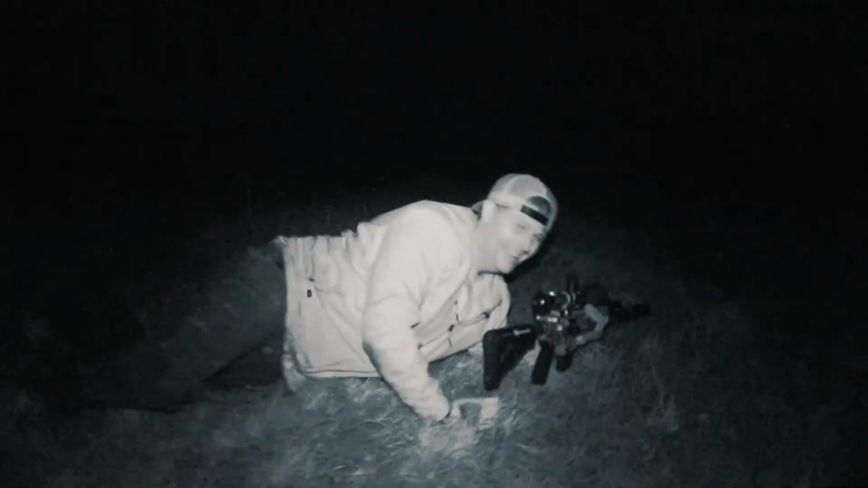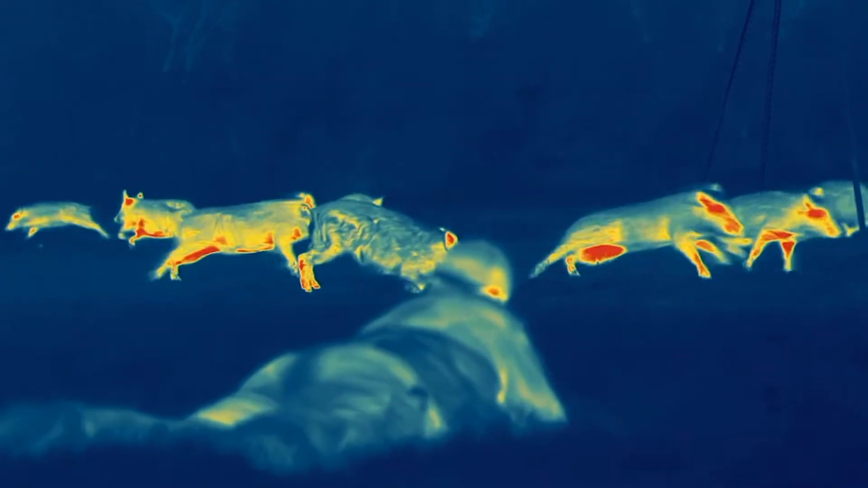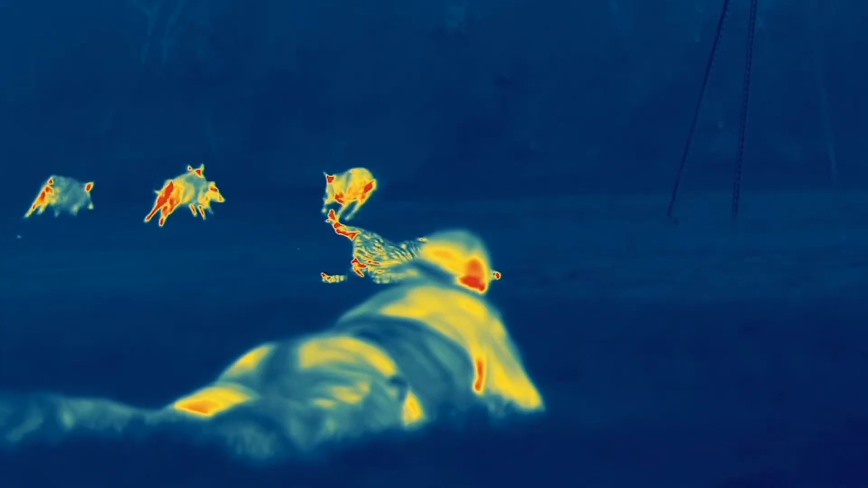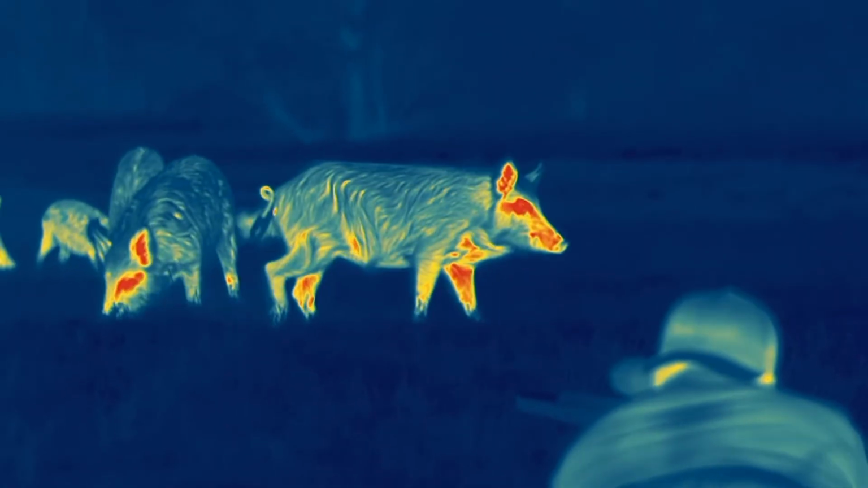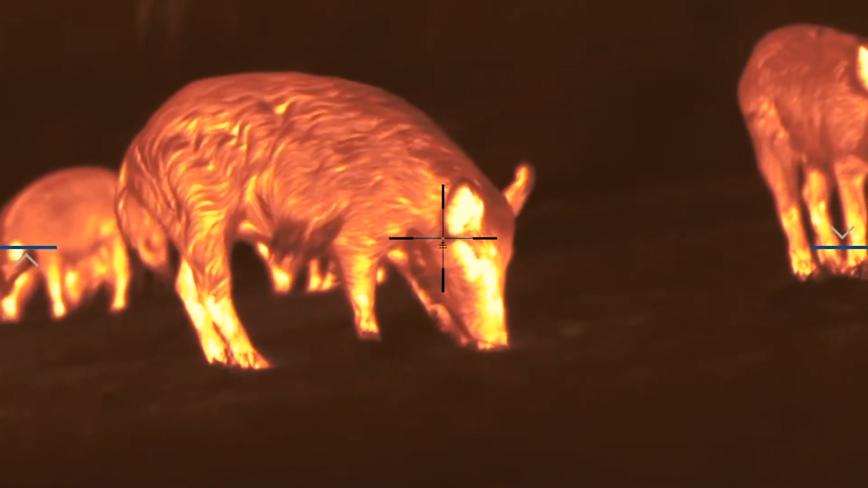That was fun. That'll get your blood pumping right there, buddy. I mean, it's dark out here tonight, man. And I could just see them walking all around me, less than 10 yards away. That thermal was so clear, man. I could see all the hairs, and that was cool.